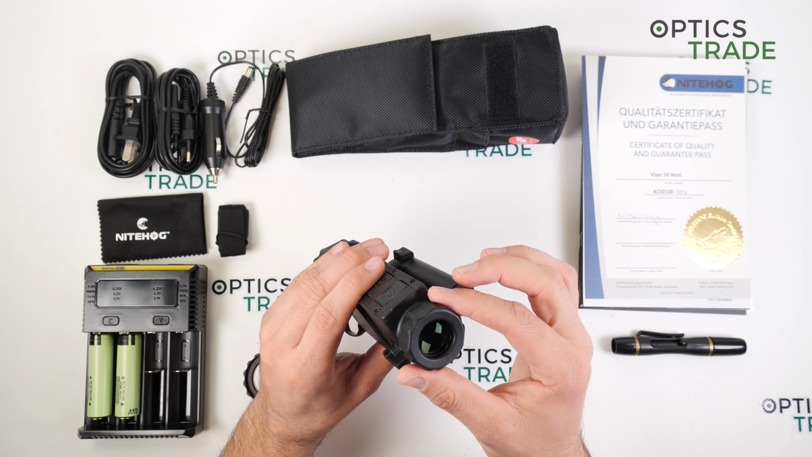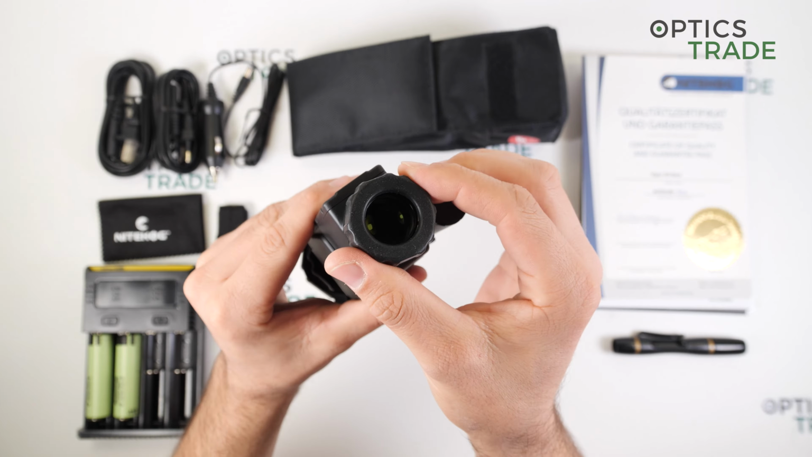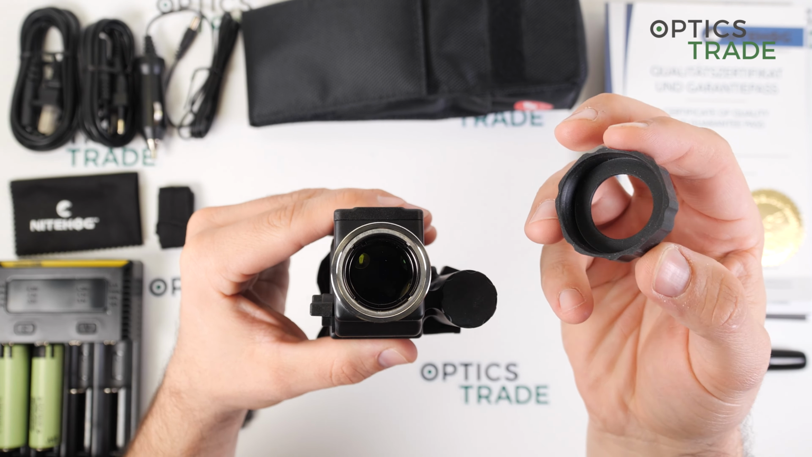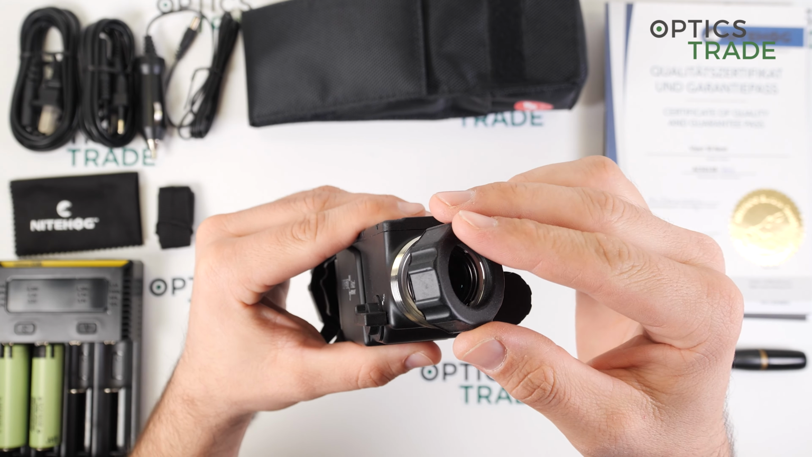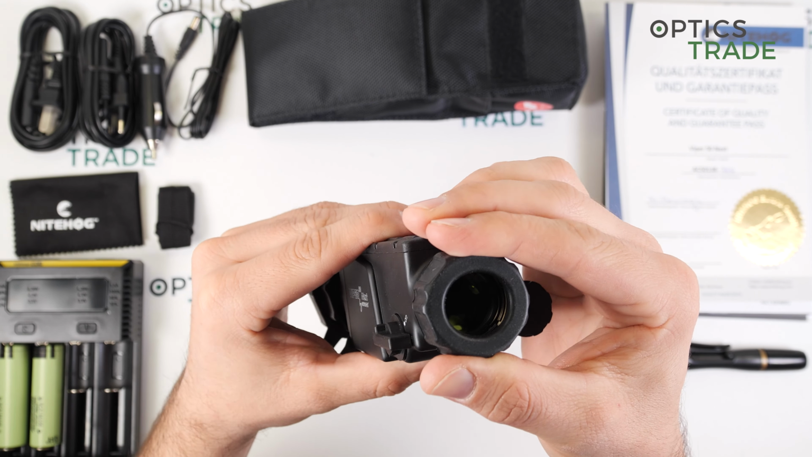For the ocular, as you can see here, it's only this rubber part, which can easily be taken down, which is a very simple but really nice design.